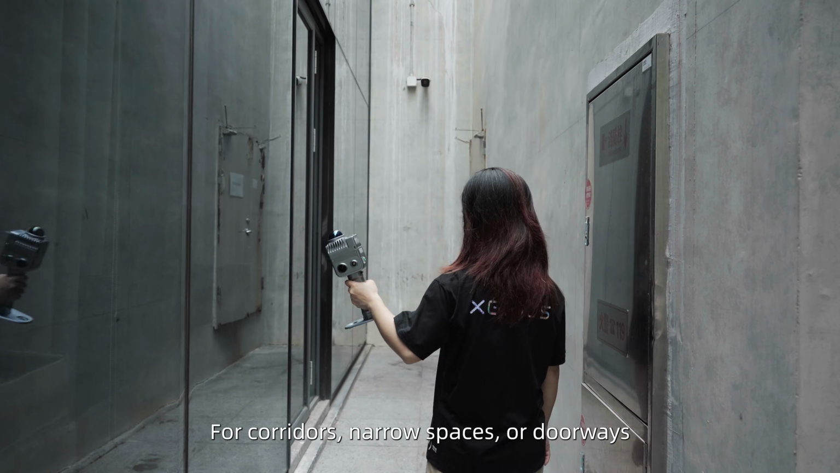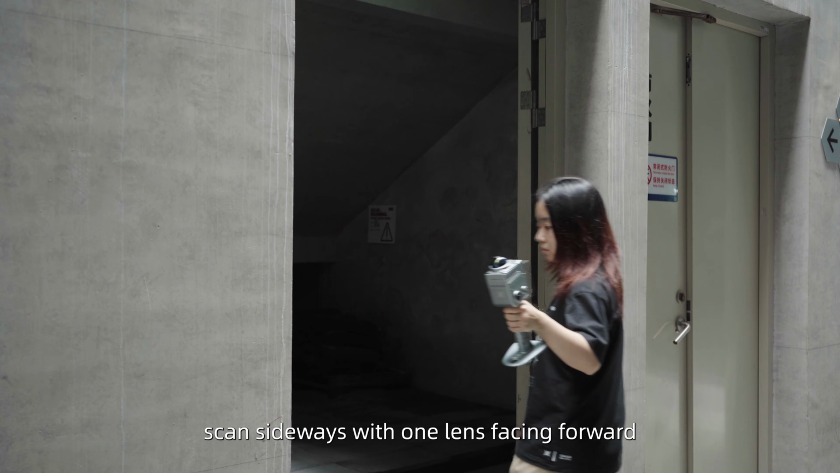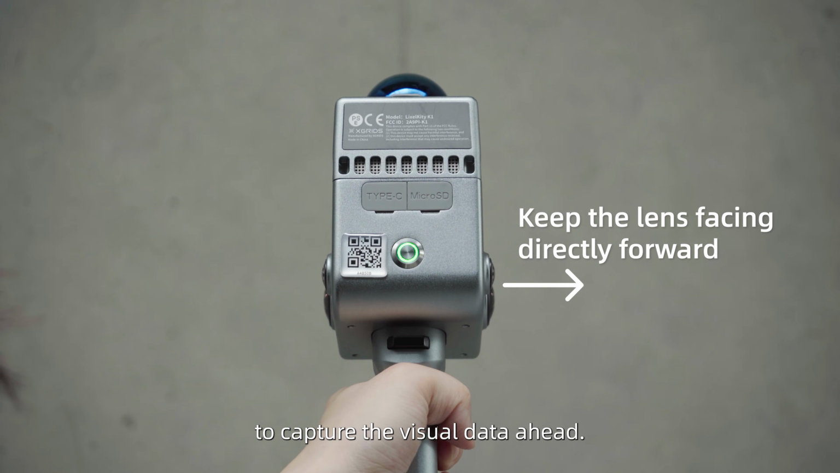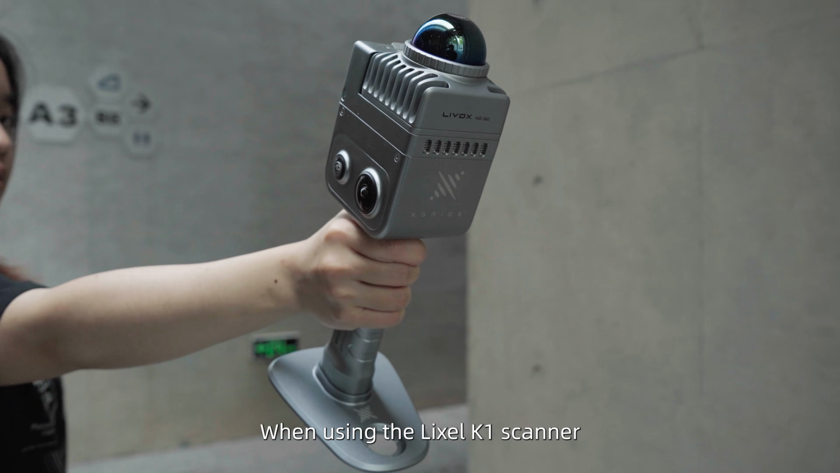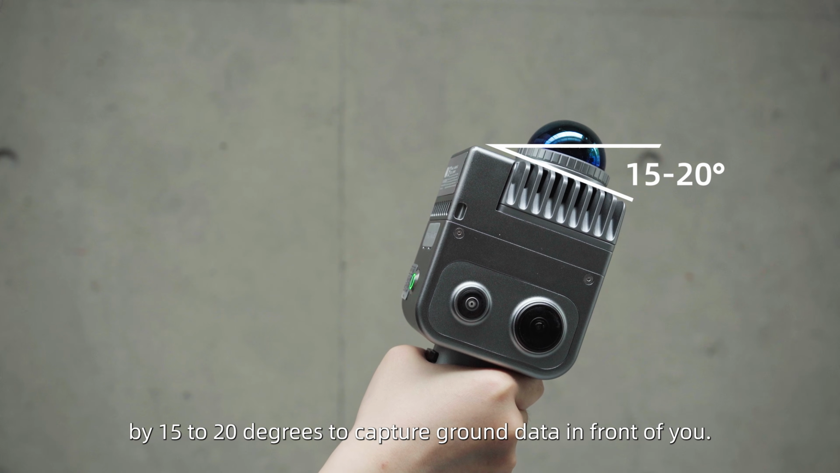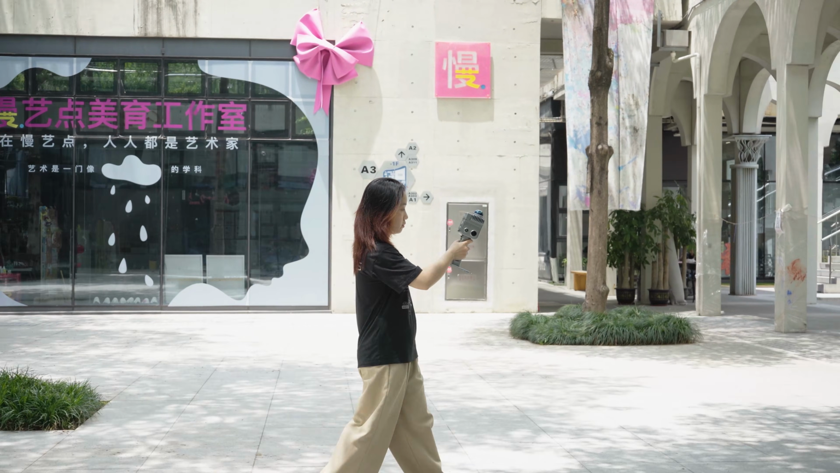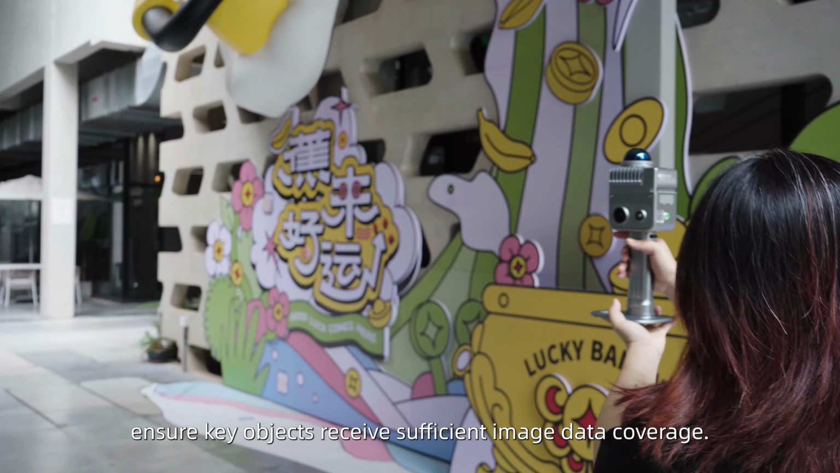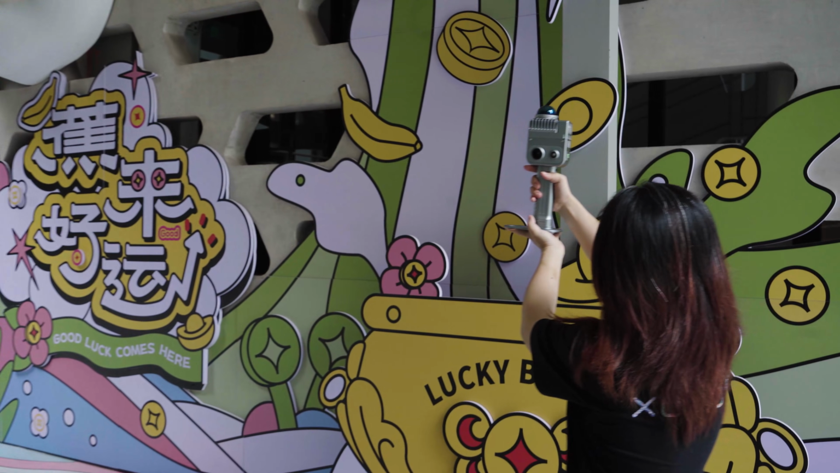For corridors, narrow spaces, or doorways, scan sideways with one lens facing forward to capture the visual data ahead. When using the Lixel K1 scanner, tilt the device slightly downward by 15 to 20 degrees to capture ground data in front of you. While covering the entire scene, ensure key objects receive sufficient image data coverage.